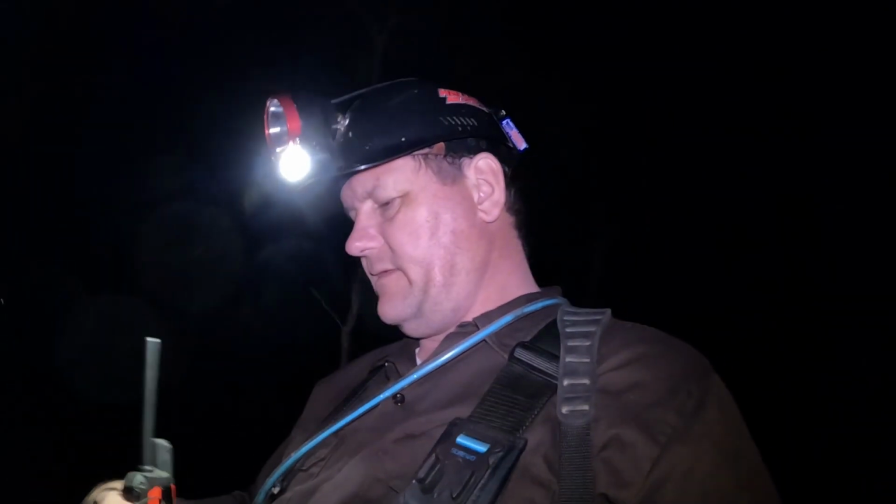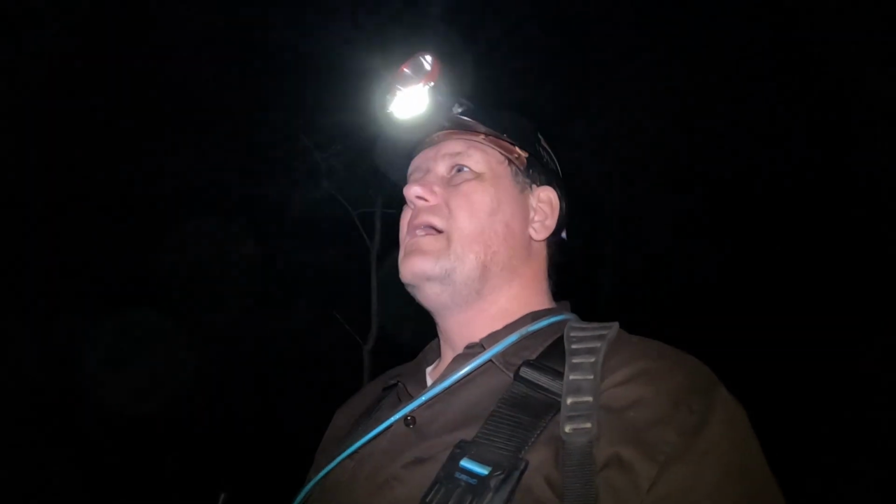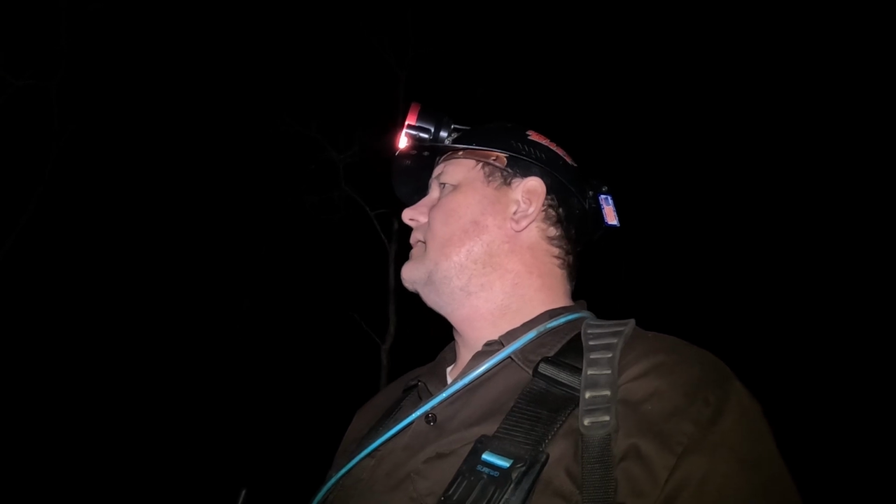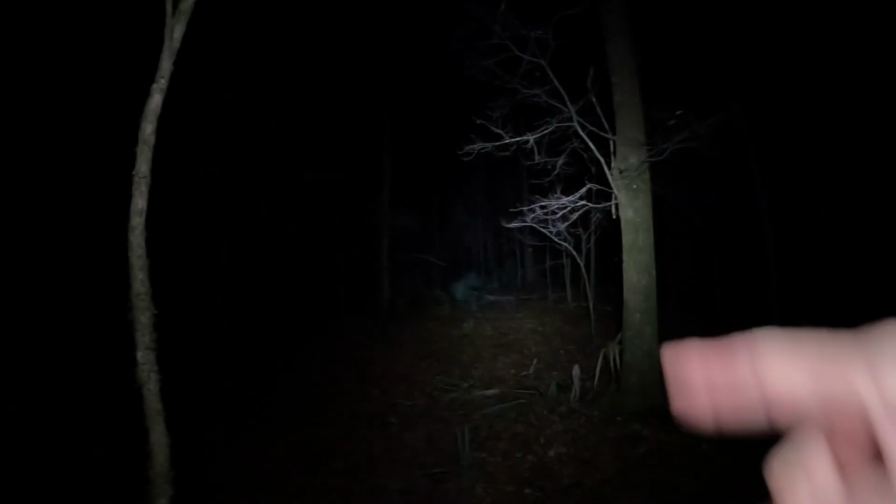I can tell I twisted my knee a little bit this evening. I chose this place because I figured we could get some coons treed pretty quick. I know they're moving. I saw 2 on the way down here. She's about 95 yards right there.